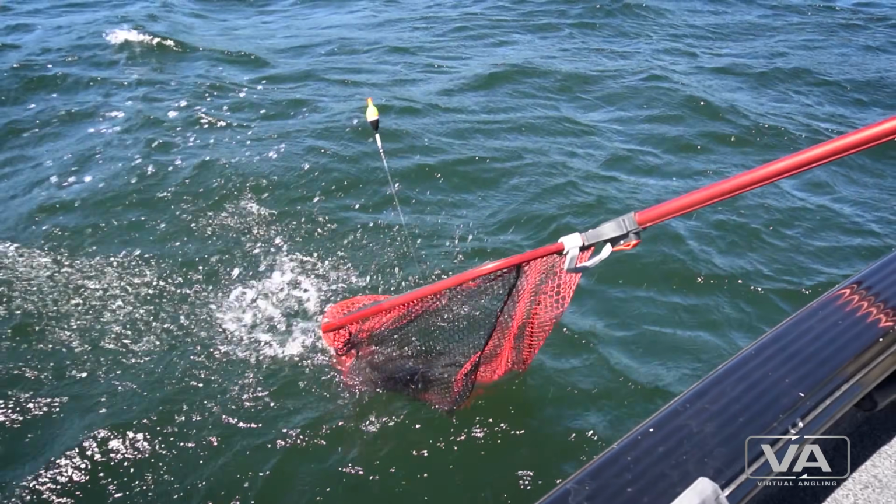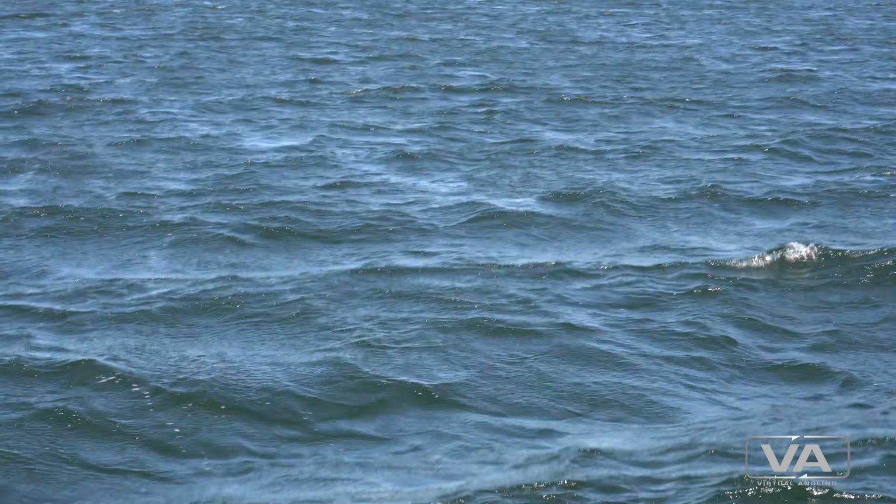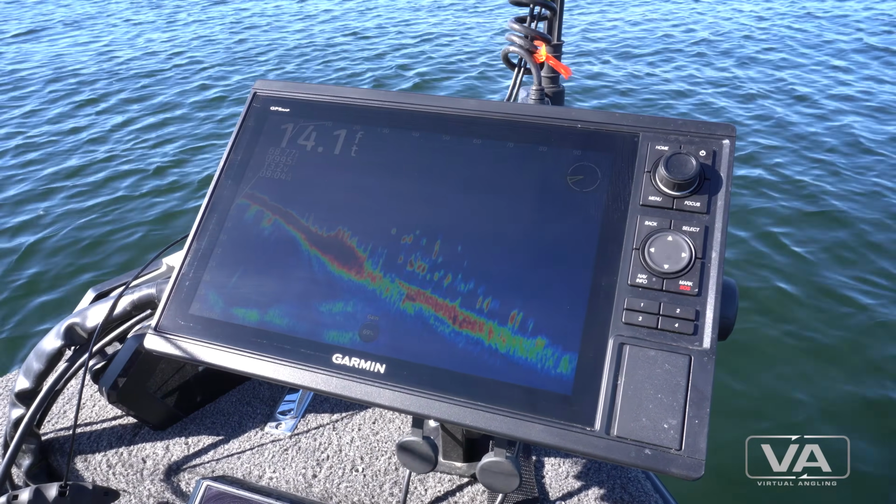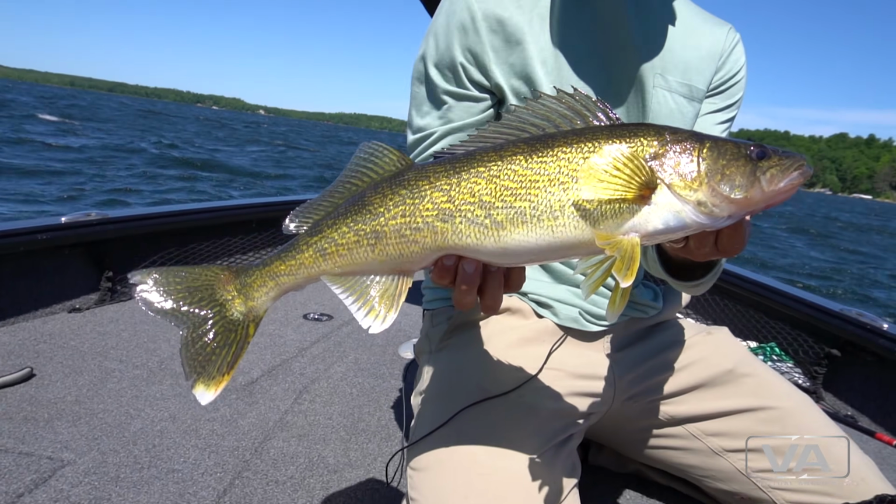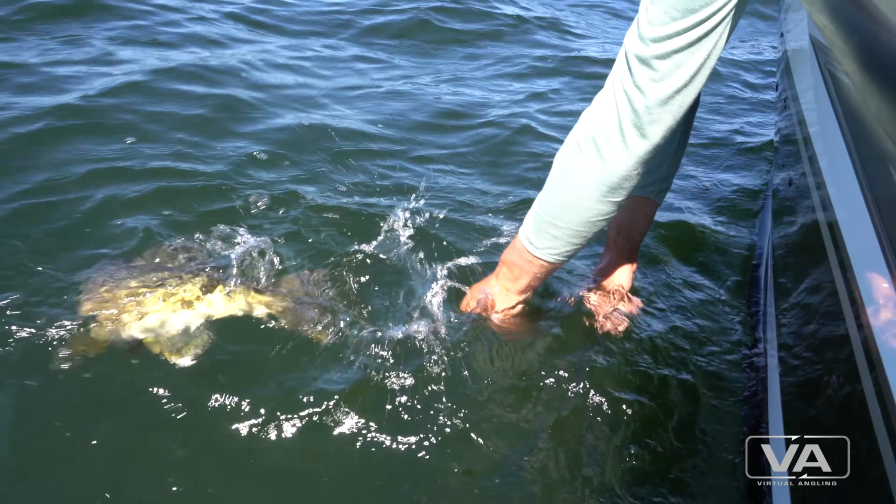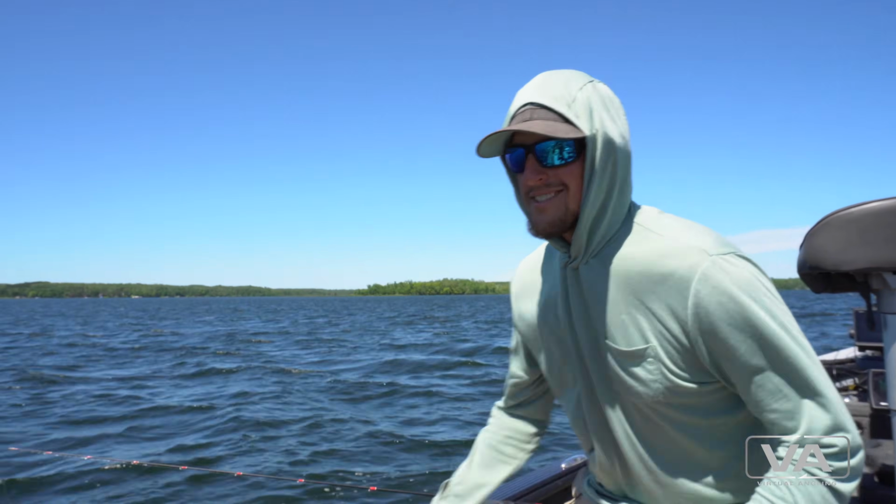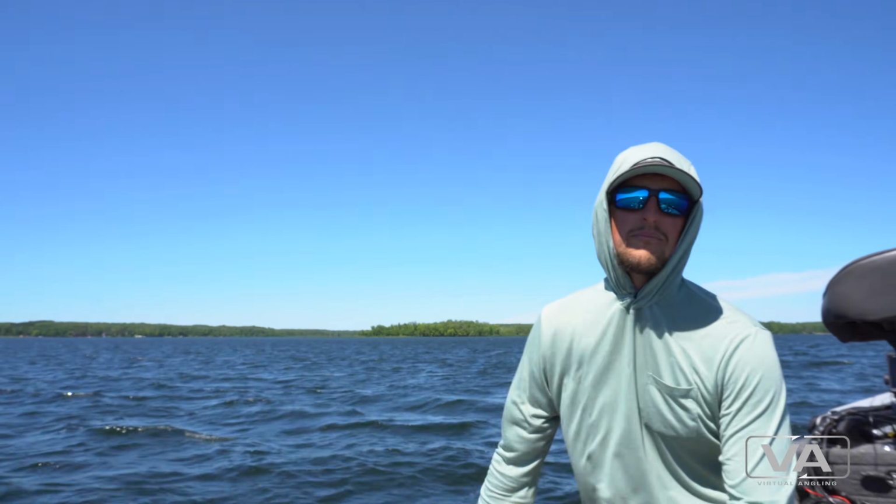Your weed line bites can be some of the best all year, especially those windward sides, your cabbage weeds. Wind's gonna blow in all sorts of baitfish. You're gonna find numbers of fish, and if you look hard enough in there, it's a good chance you're gonna find some of the biggest ones all year. It's a heck of a good time, and it's super productive on any of these northern Minnesota lakes.